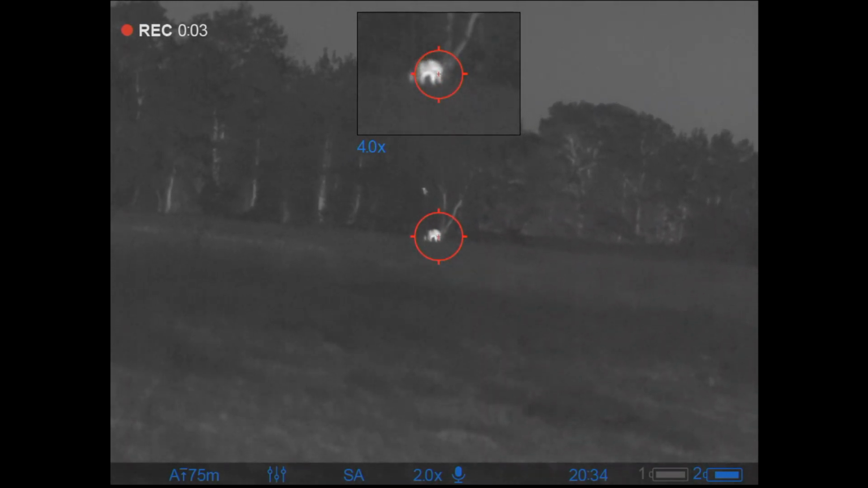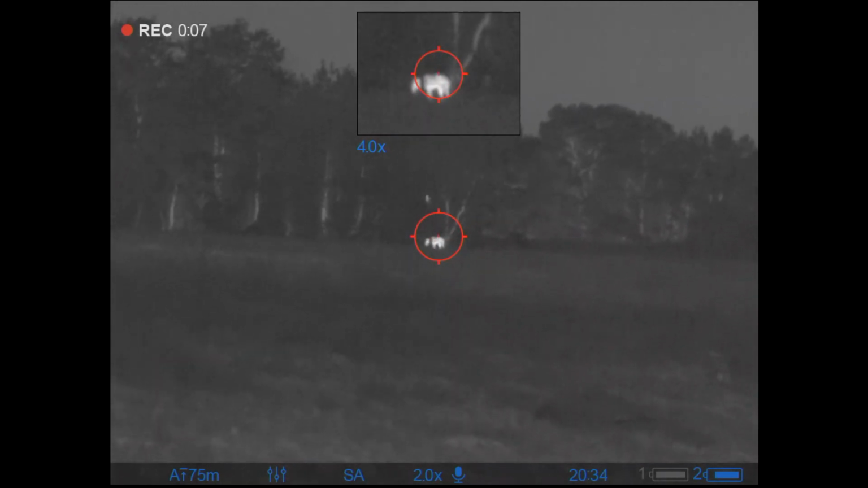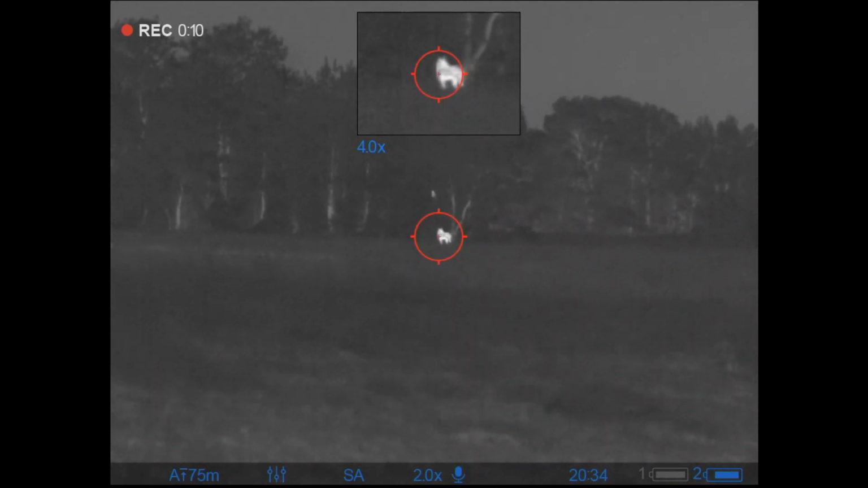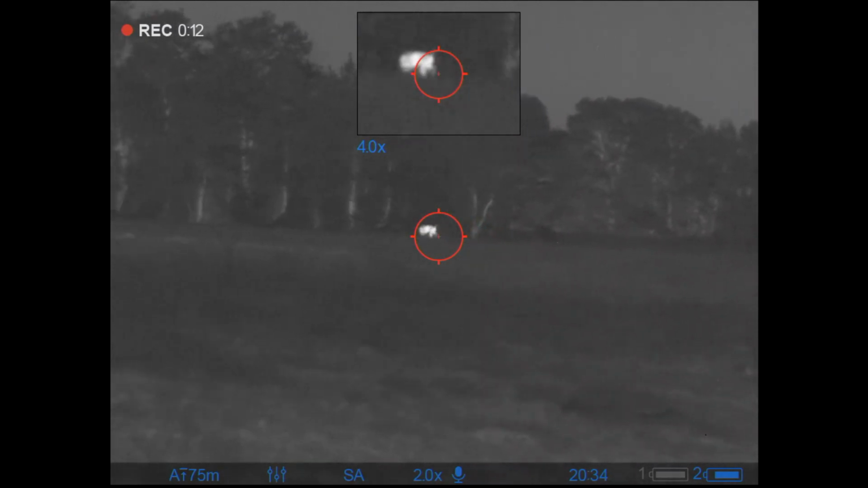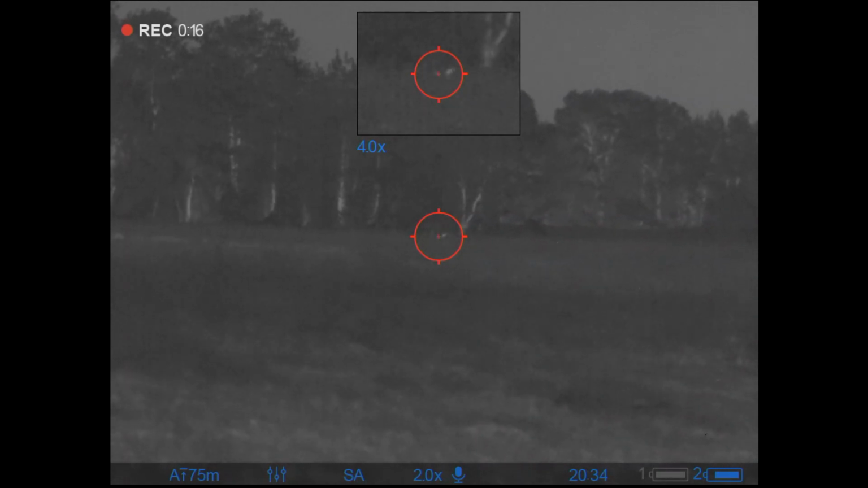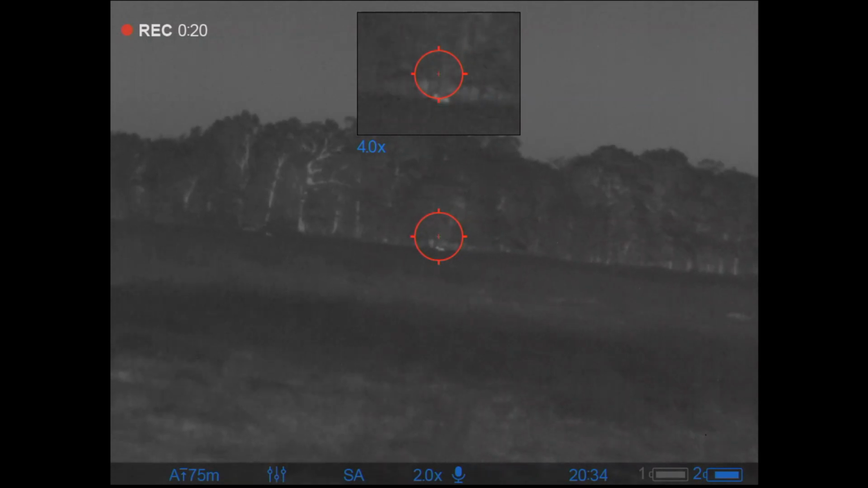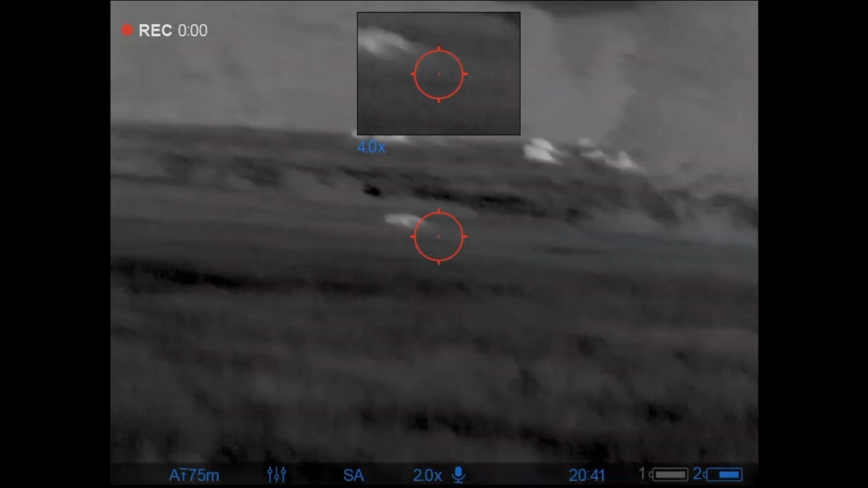And here's another one, probably about close to 150 yards. I don't have a photo of him either. He hops around for a second or two and then he just falls over. As I scan over here to the right, I can see two of his buddies leaving. So I guess I still have a lot more work to do.